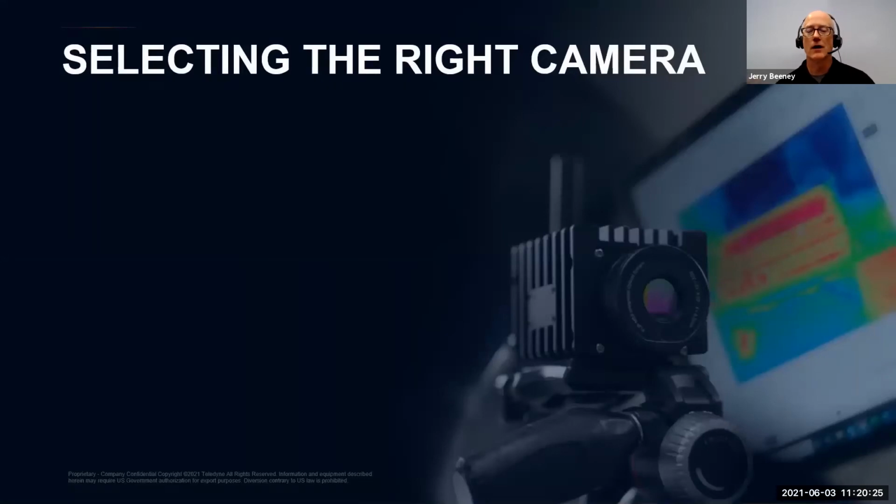So, okay, but how do you know which of the FLIR Teledyne thermal cameras is the right one for your electronics design and testing applications beyond just determining spatial resolutions and field of views?